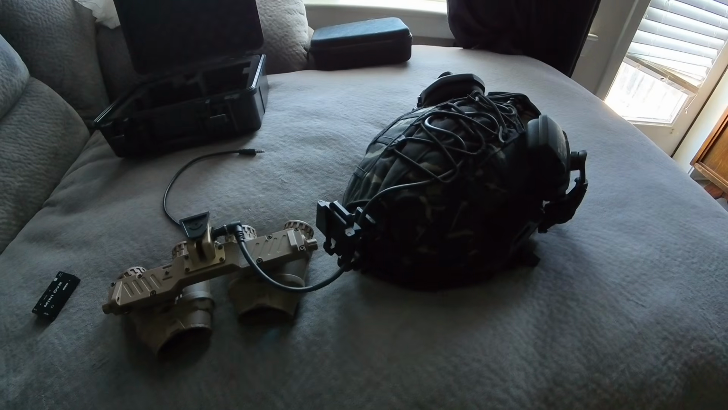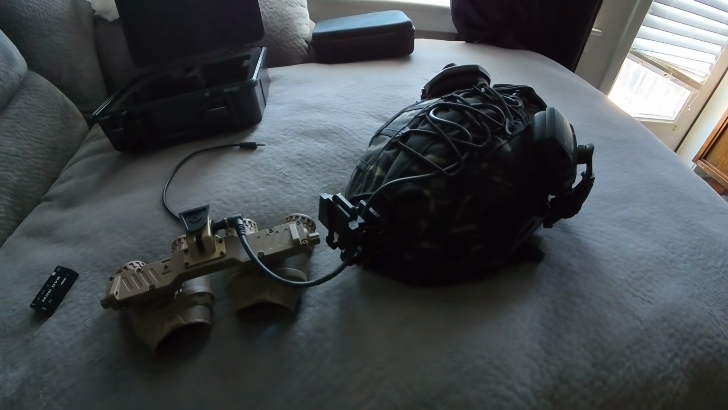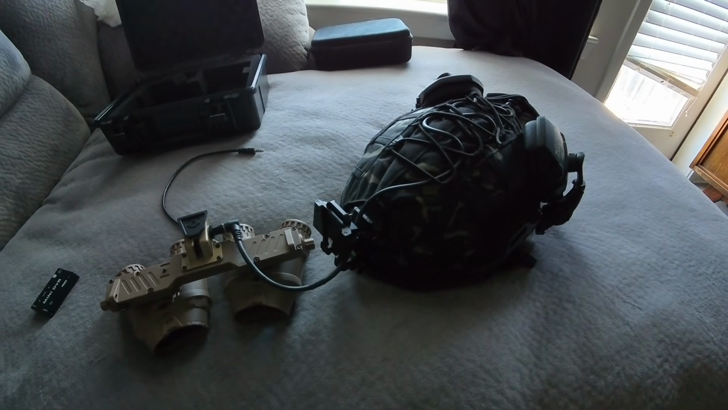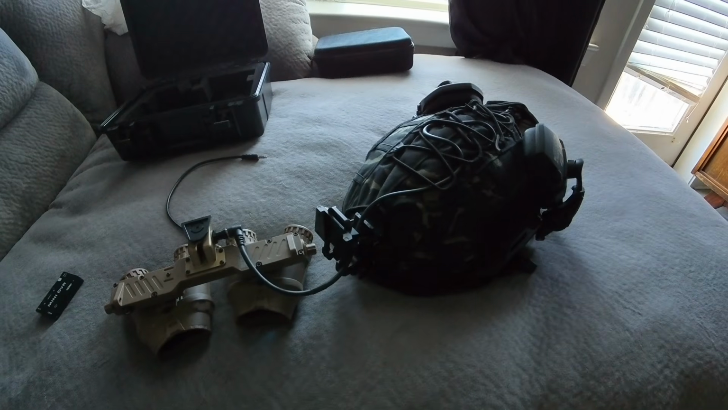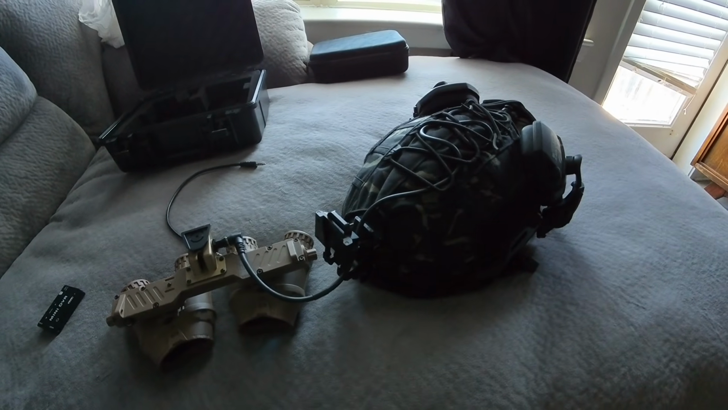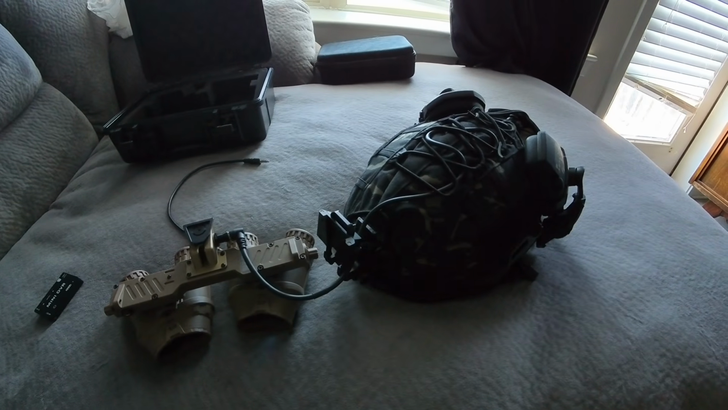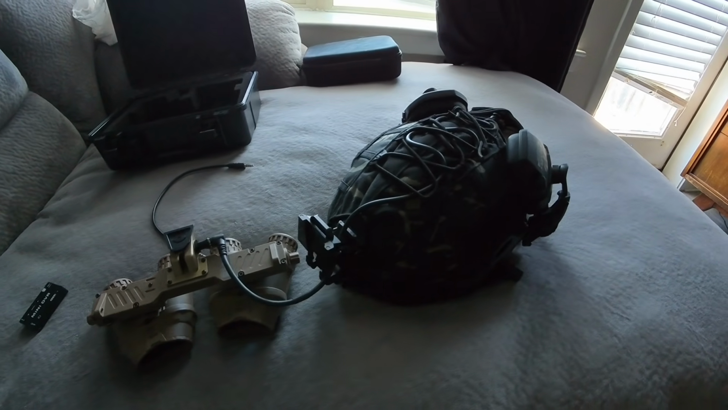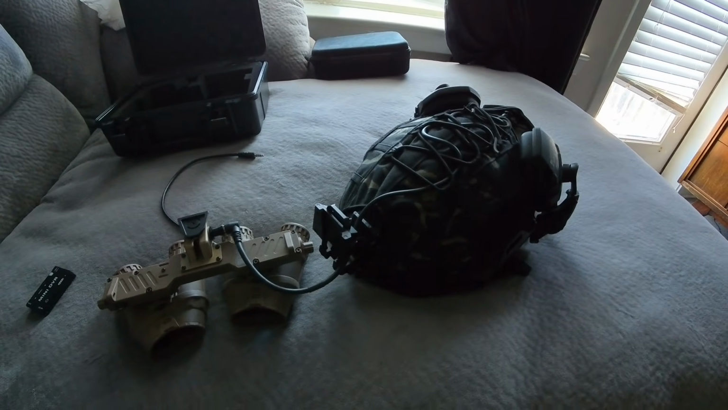Battery life, they're claiming over an hour of continuous use. I have tested it to 2 hours before it starts to kind of mess up, so that's good. The weight they claimed is 1.8 pounds, 820 grams. The actual weight with the batteries, with the DVR, is 2 pounds 4 ounces. I'll show that as well.